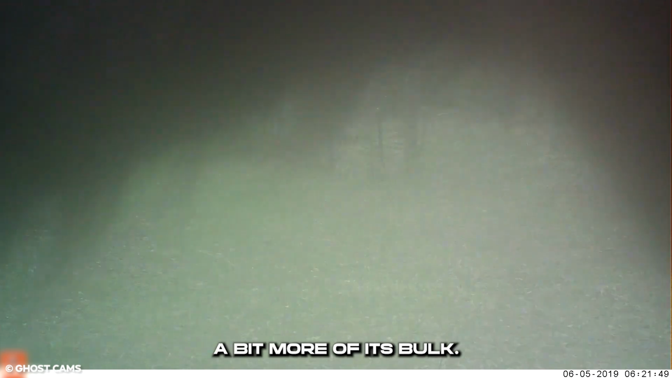Something is close to the trail cam, obscuring the footage. The thing is oddly hairy. Slowly it moves, revealing a bit more of its bulk. It won't leave the cam alone, and neither can its full form be captured.